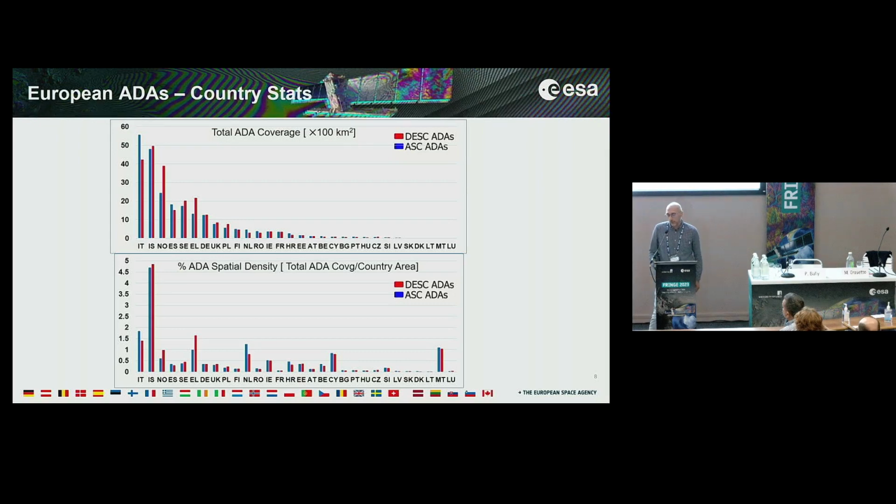We know that Iceland is quite a special case where there are quite many different deformation phenomena related to permafrost, to volcanic activity and tectonic activity. So this result can also be justified by this presence of different deformation phenomena in Iceland.